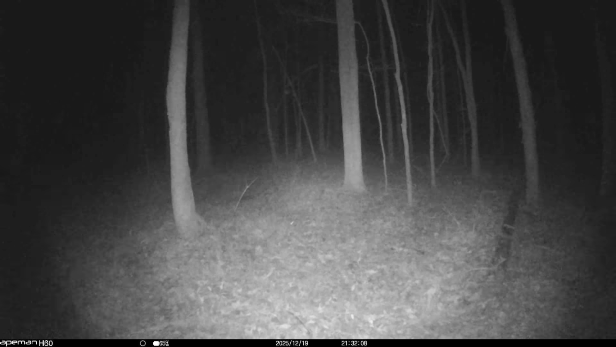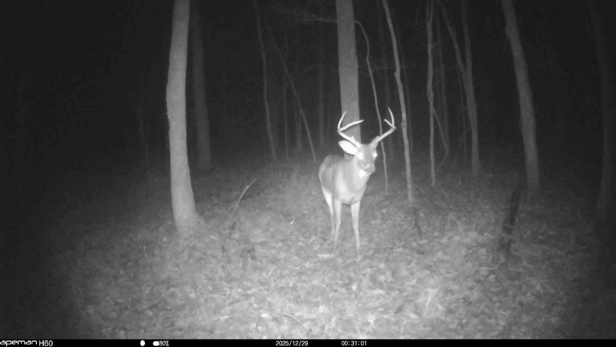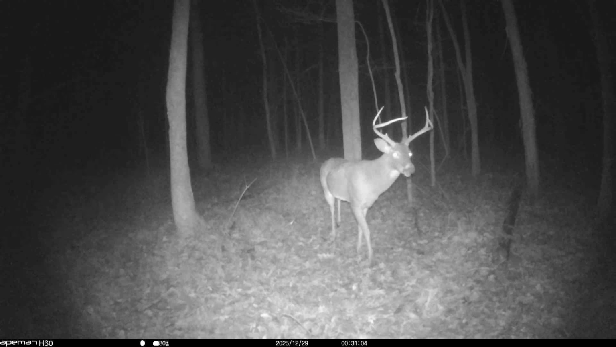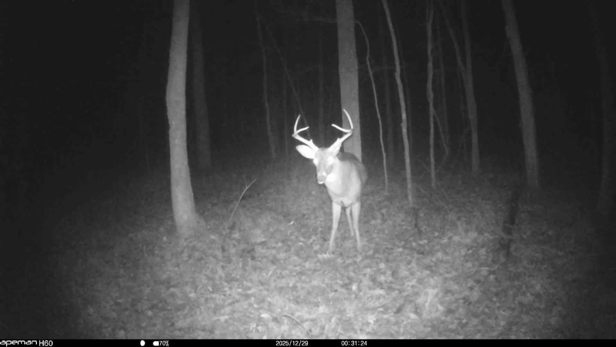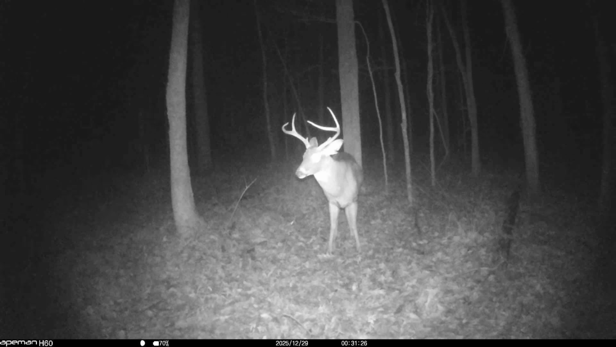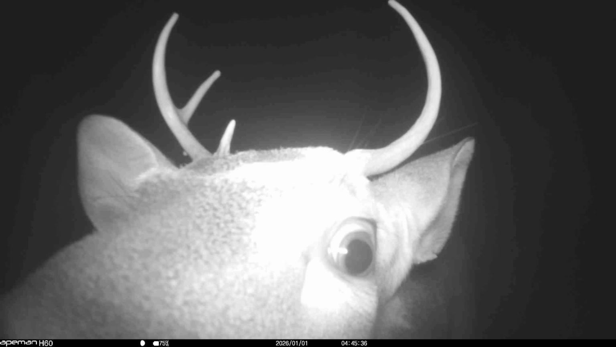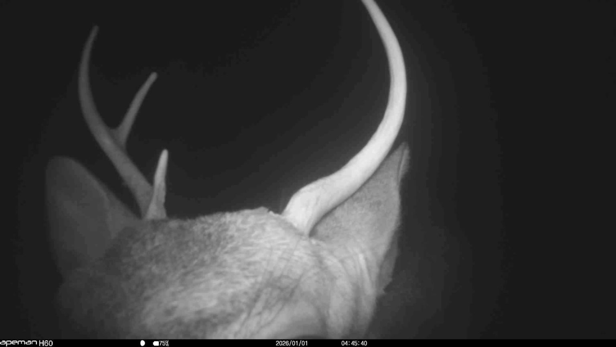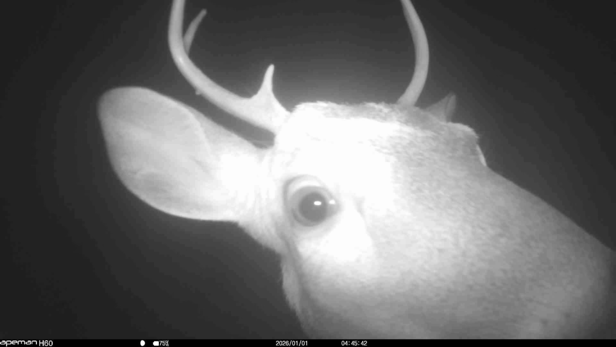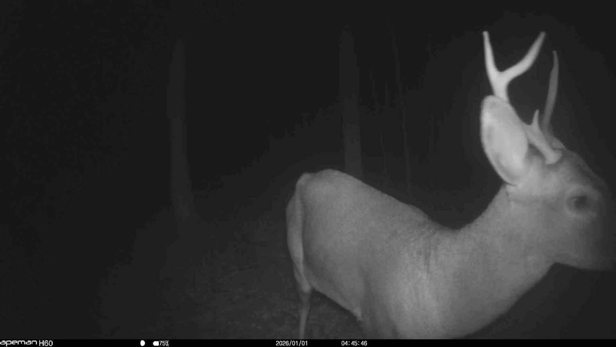Oh, coyote. There's a coyote. And there he comes back. What is this? Yeah. What you been eating on there, buddy? He's wary of the camera. I'm pretty sure that's night infrared. Look at that little guy. Oh, his little wet nose. That's so funny. Look at that little wet nose. Aww.